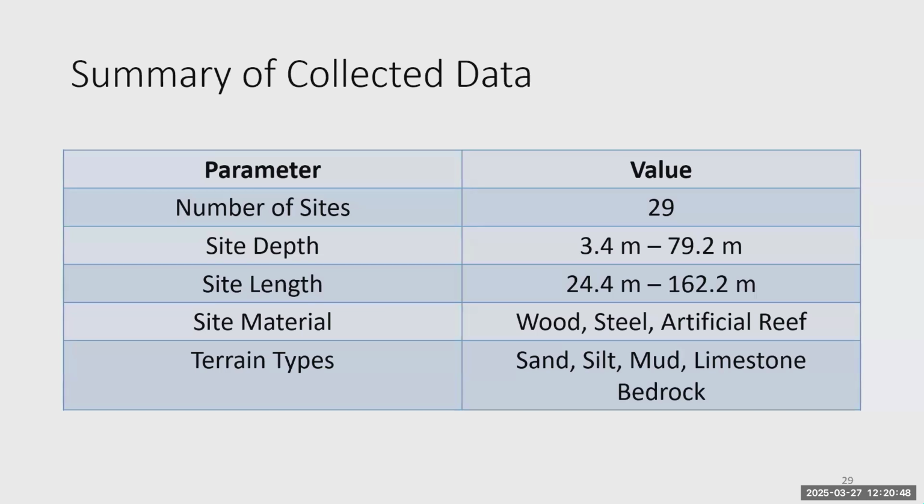So in summary, for the 2 years, about 5 weeks of data collection, we saw 29 different sites. The site depths vary. The deepest one was about 80 meters. And we had a pretty wide range of site lengths, so that's the shipwreck length itself. There are a couple different materials for the shipwrecks and a couple different terrain types, although there isn't too much variety in terrain in this region.